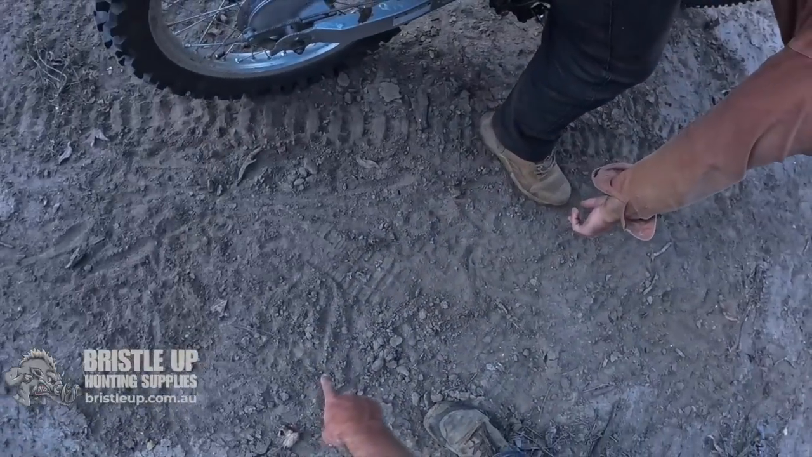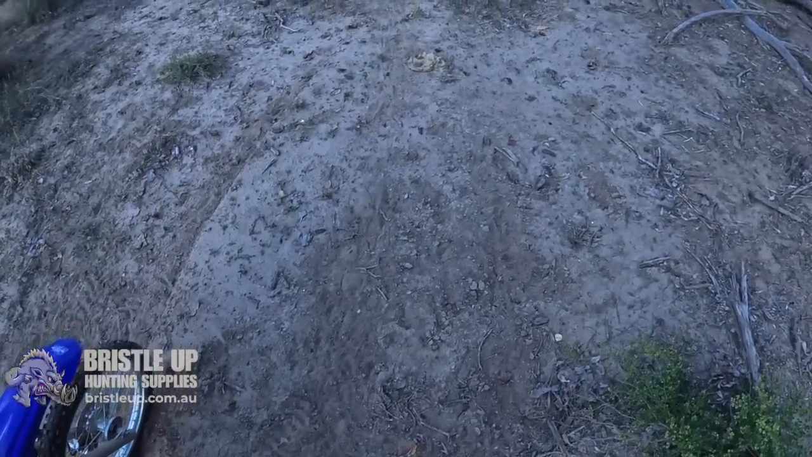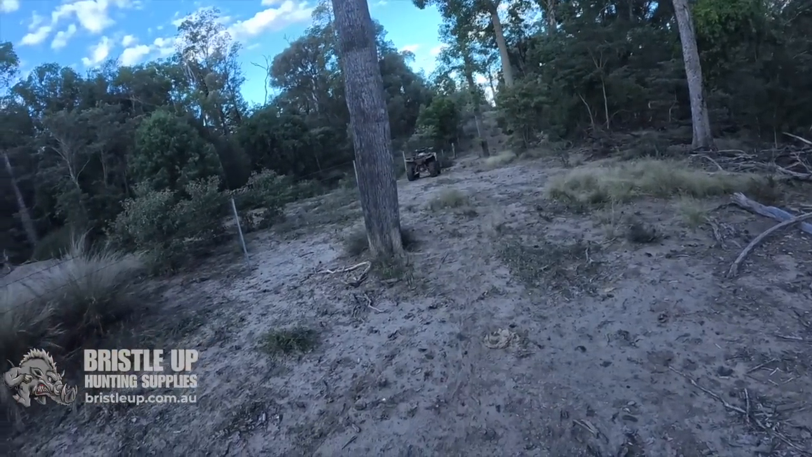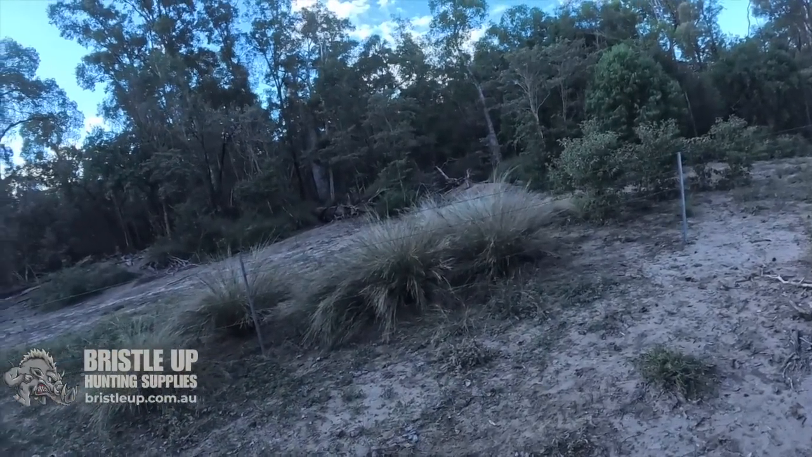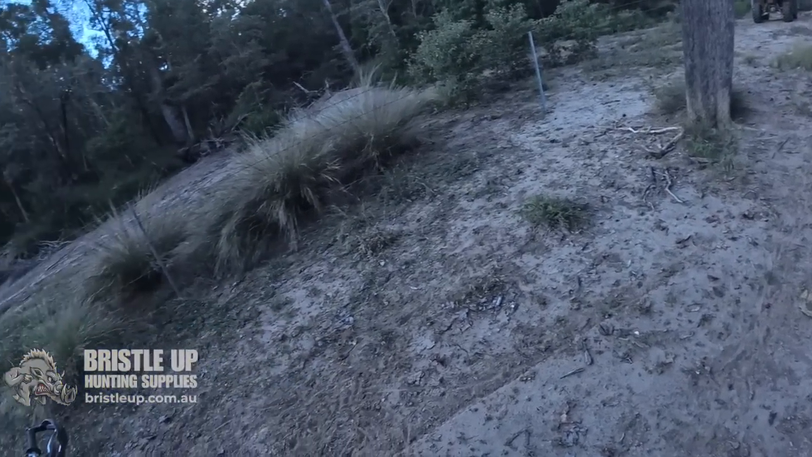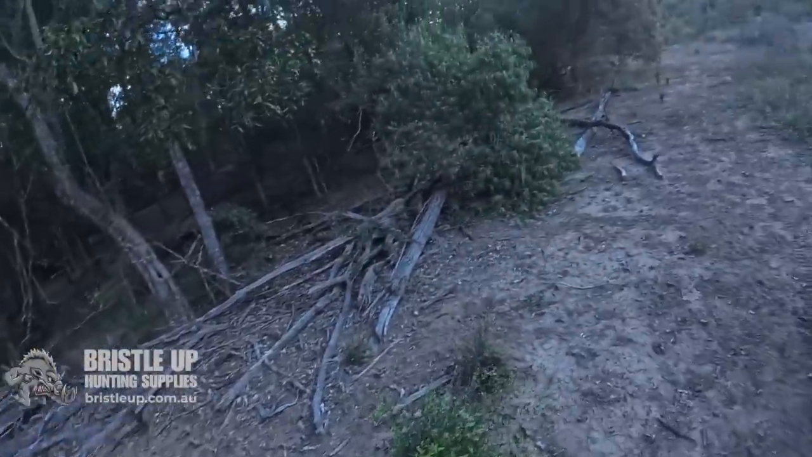Another one. There's fresh. Another one there. That one's fresh. And now back there was a couple that was over top of my wheel mark. Yeah, so they're travelling this way. No, there was actually one or two going that way. Back there. What we should do is sweep it. Hey? Get a branch and sweep the area.